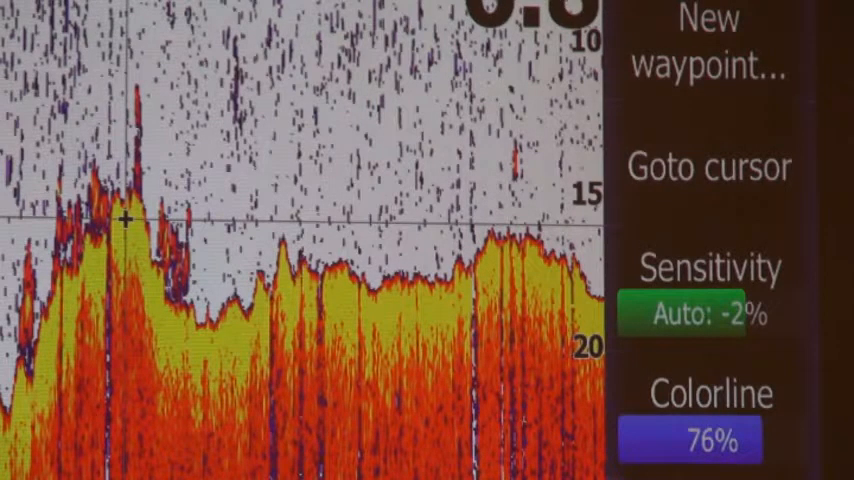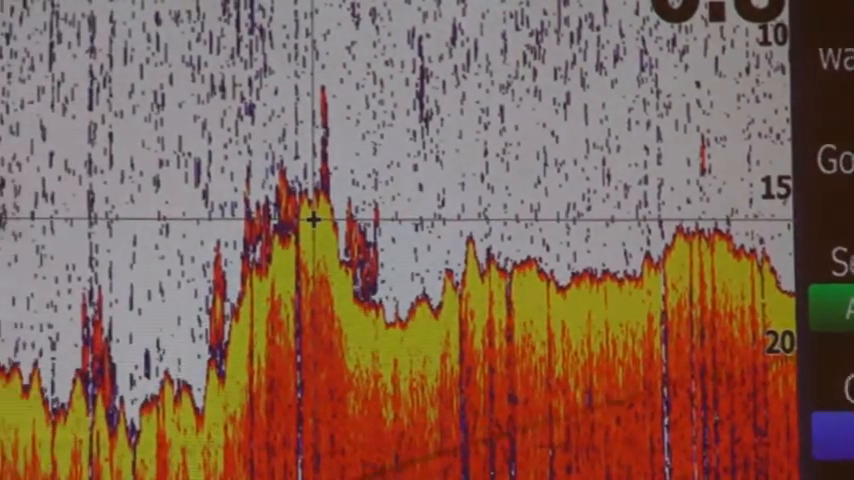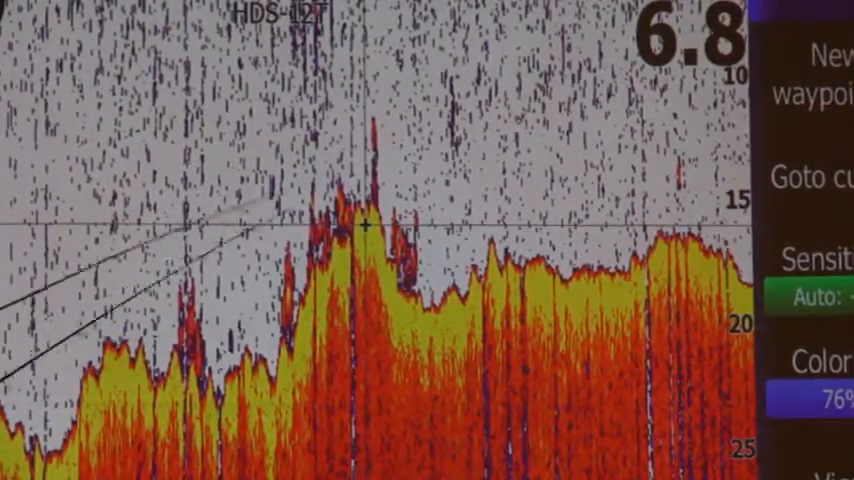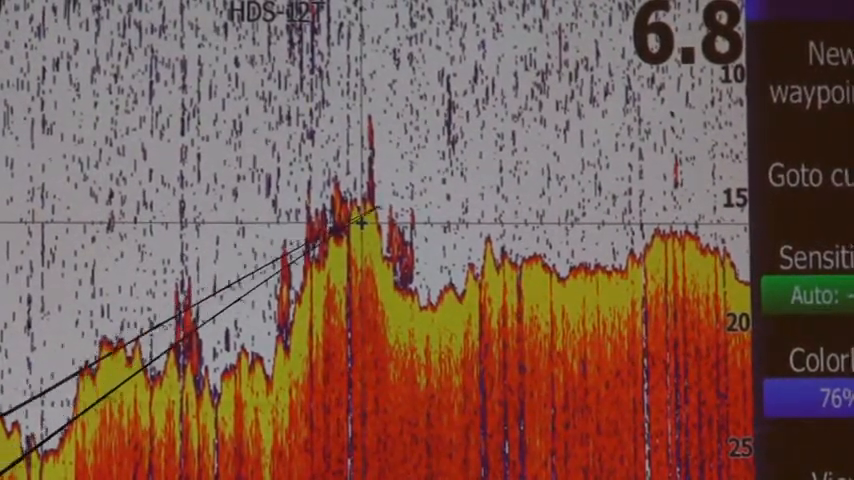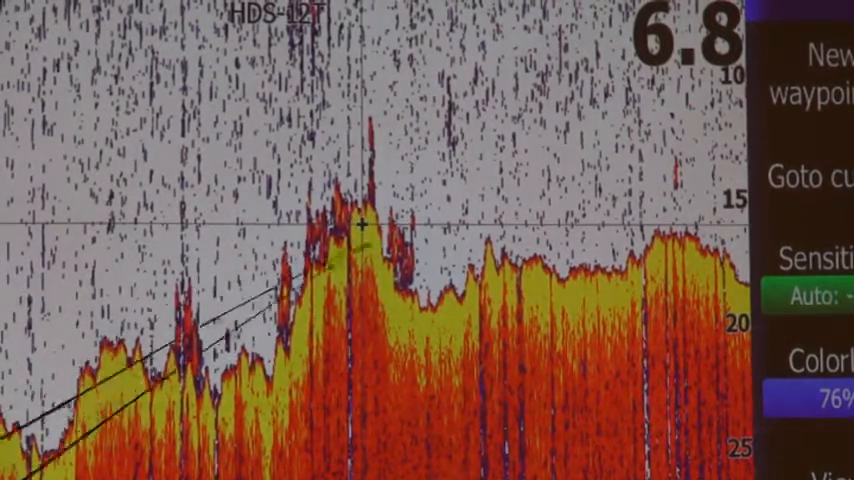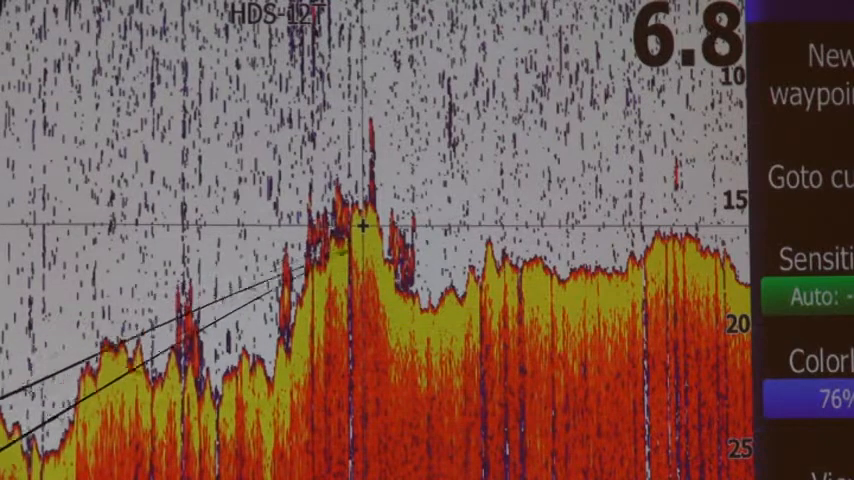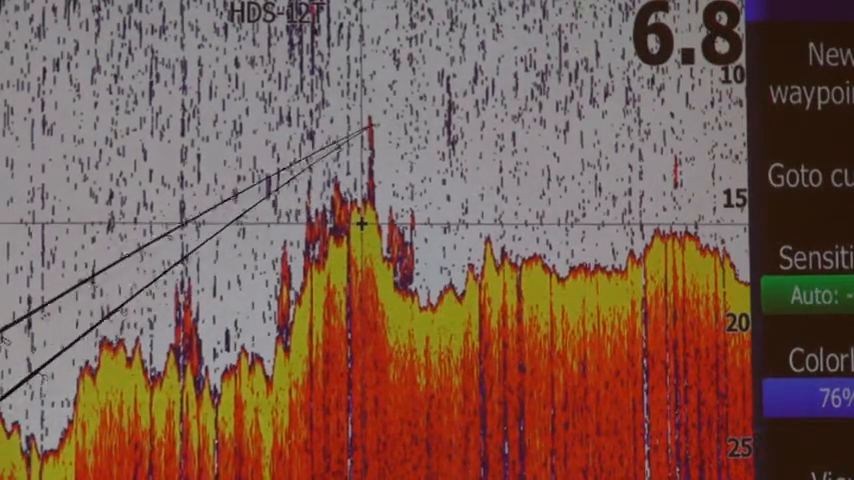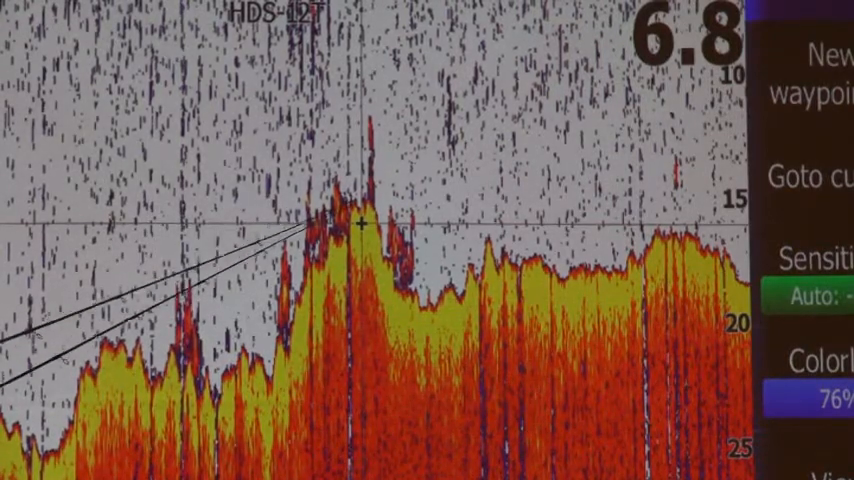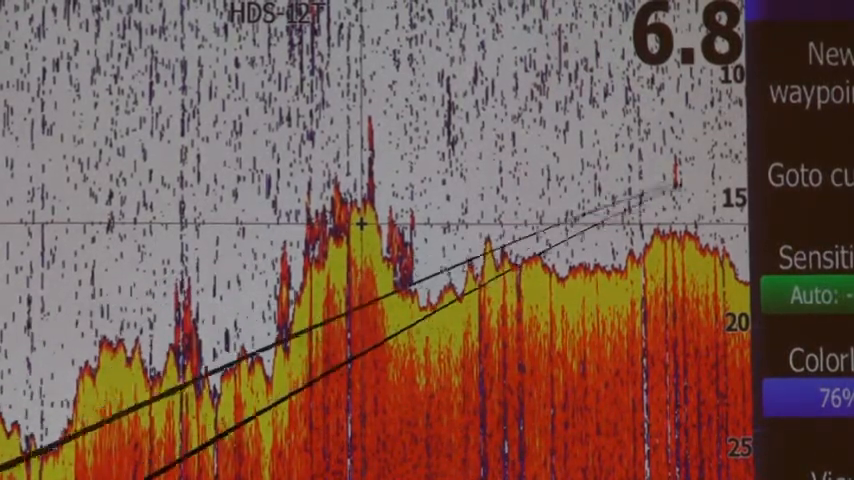What I simply did is I covered a ton of water. I went back and forth over different points, did different humps and things like that. And all of a sudden, boom, I see something like this that has a ton of fish piled up on top of it. Right away I know these fish are relating very close to bottom. They're only about a foot or two off the bottom, a lot of them. A few of them are up a little bit higher. But what it tells me right away is this hump tops out at about 14 feet or so.